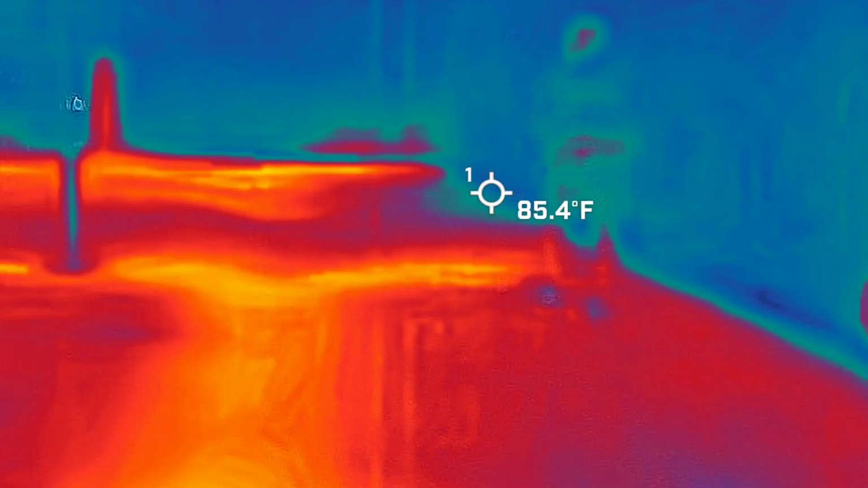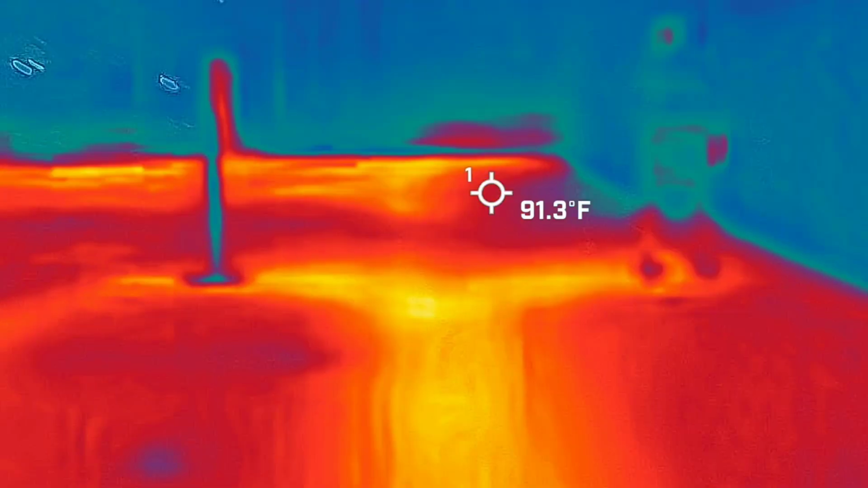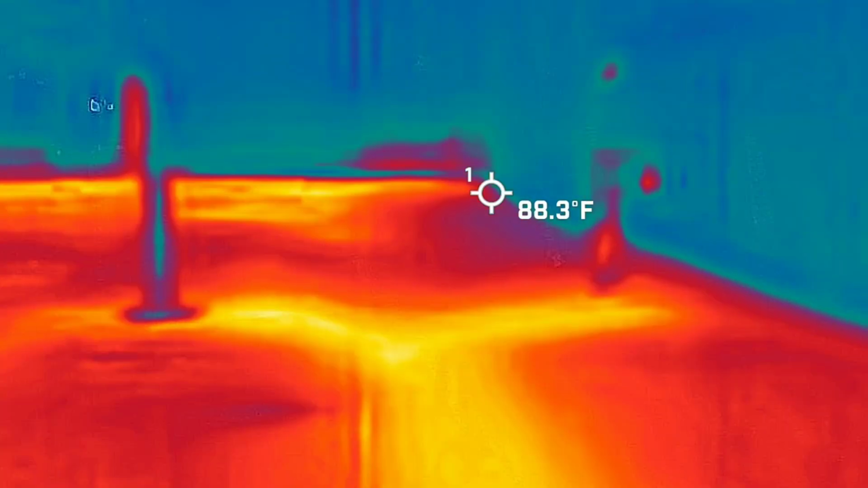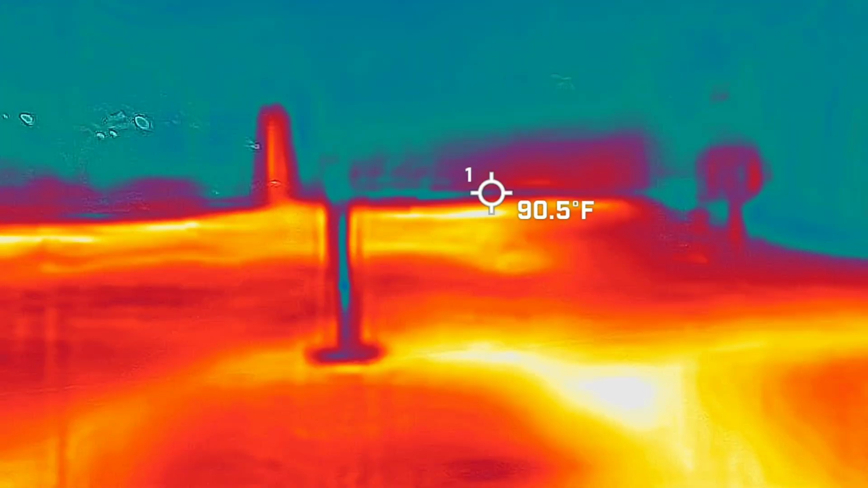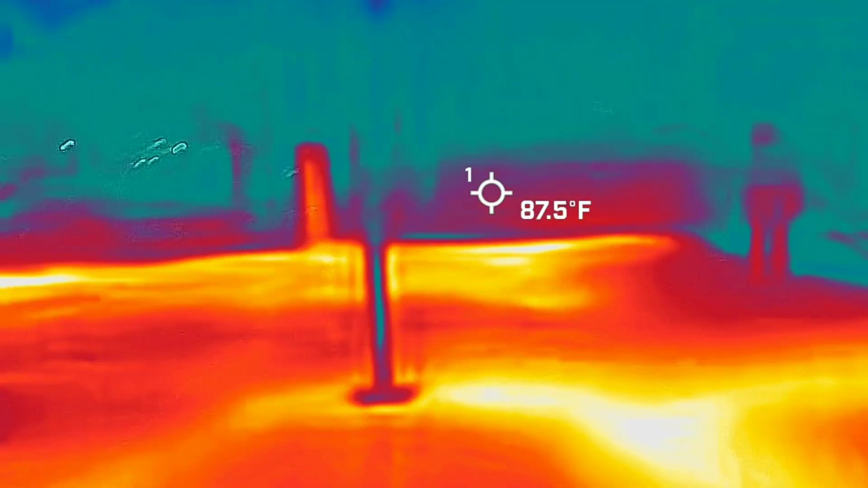Look at you remembering just to keep it on the left side. What temperature was it again though? Like 72? 60 something. Oh, yeah, I haven't even hit anywhere close to that.